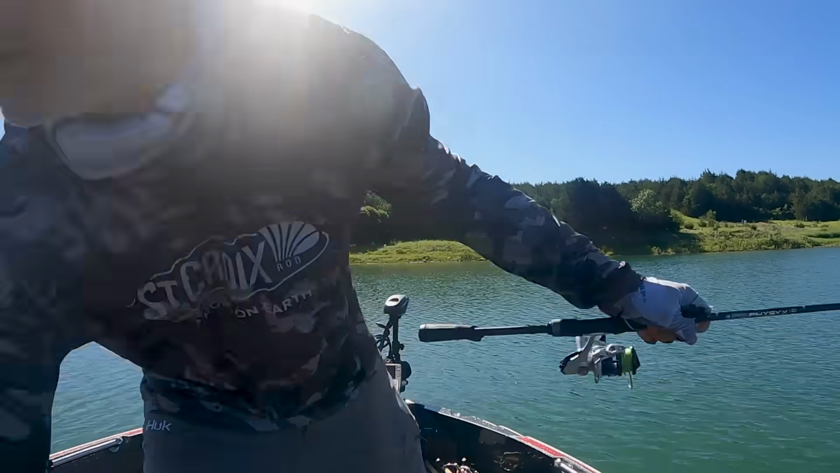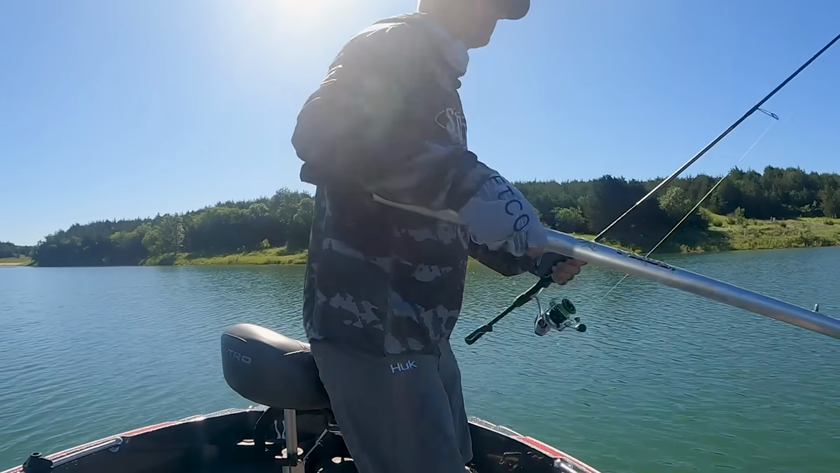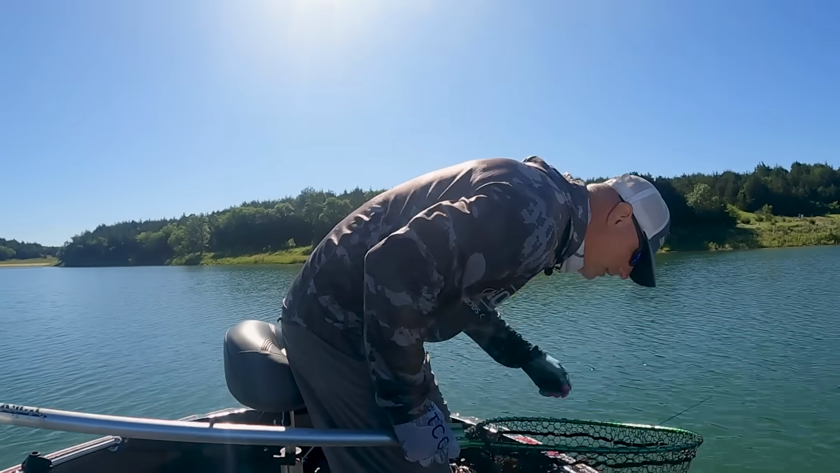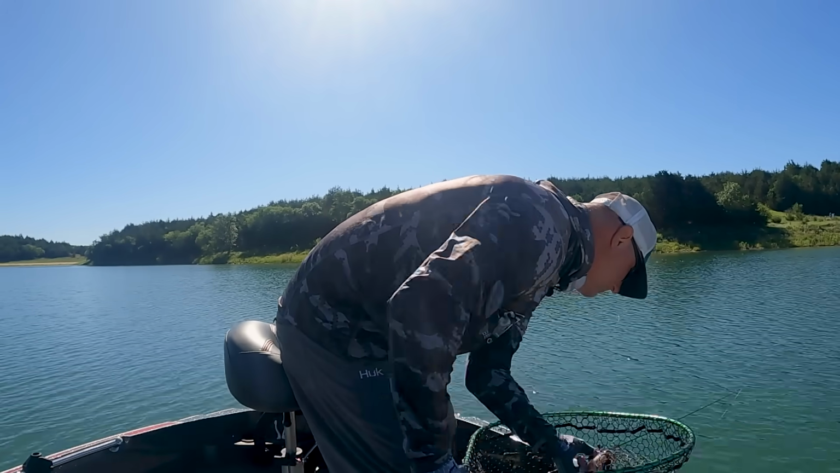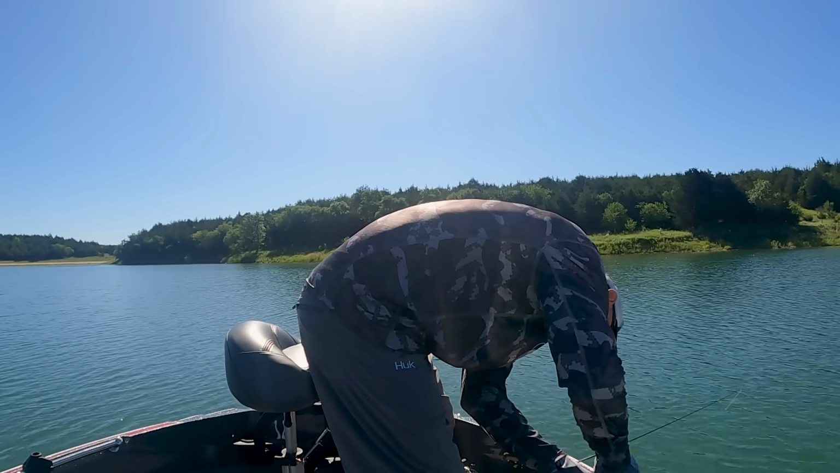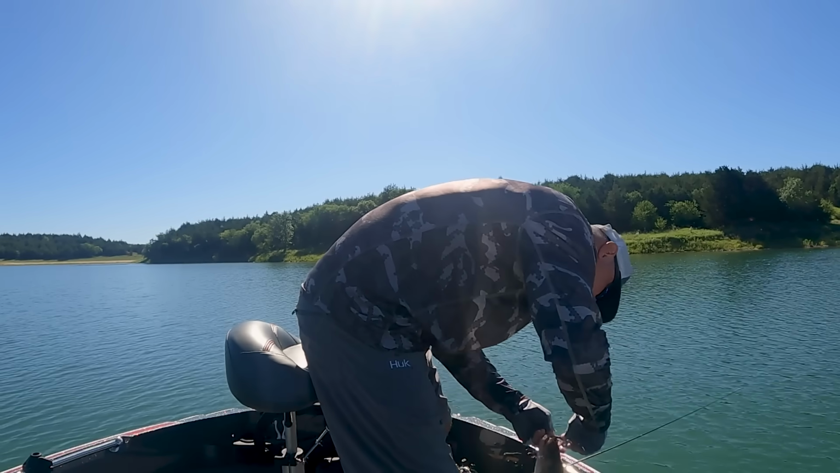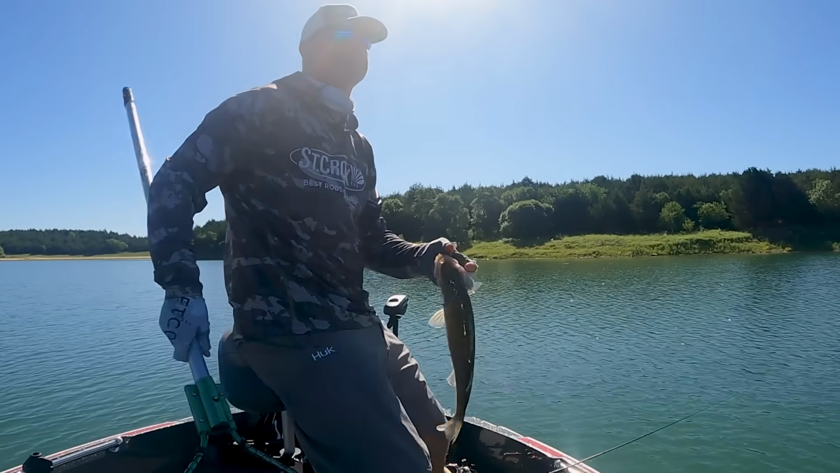Nice 18 incher. I knocked the rod out of my hand when I set the hook. I didn't. Got a bum elbow. So they're pretty active down there this morning for sure.